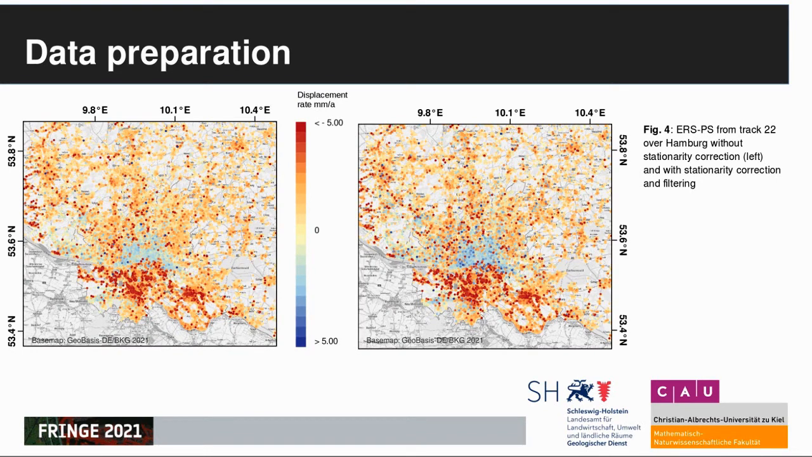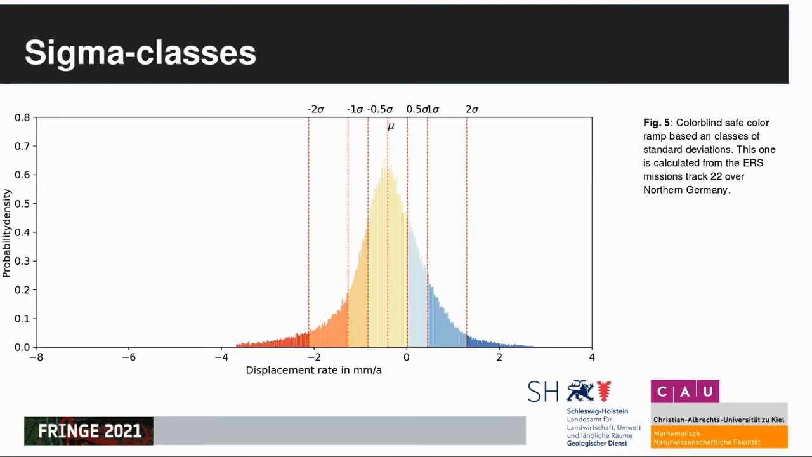The second and even bigger problem is the fact that A, data from different tracks or satellites shows different characteristics, and that B, very slow ground motion lies outside the confidence intervals of deformation rates you get for PS-InSAR time series. Our solution is not to examine absolute movements, but to evaluate movements in relation to the distribution of deformation rates in the region they belong to.